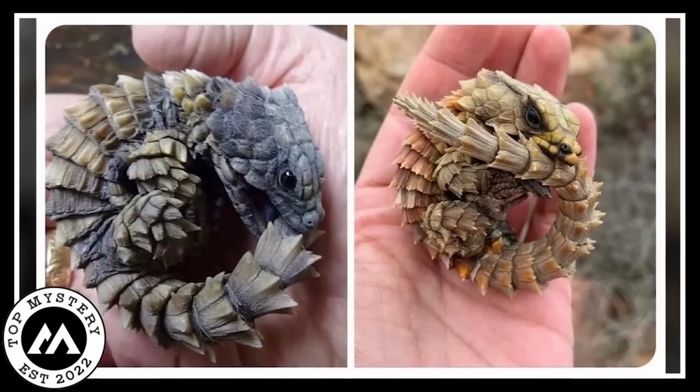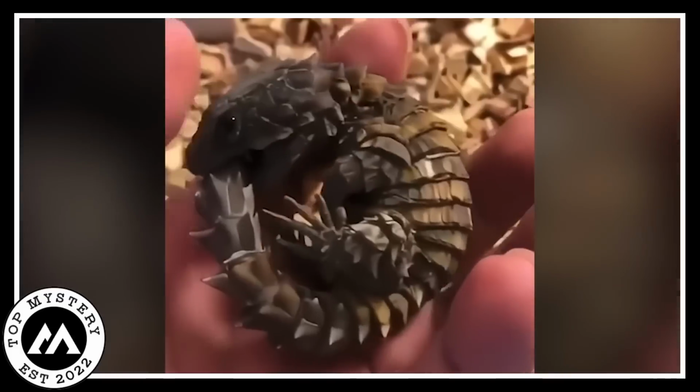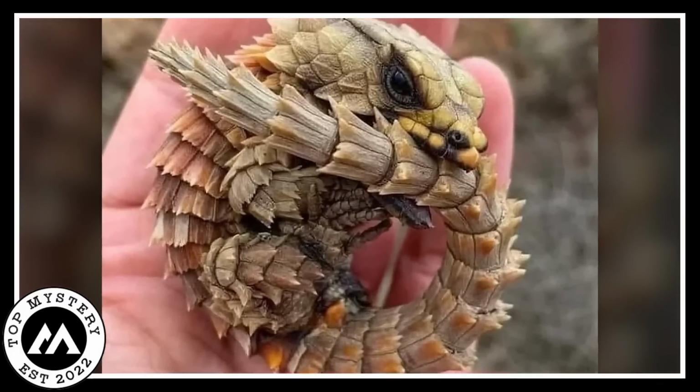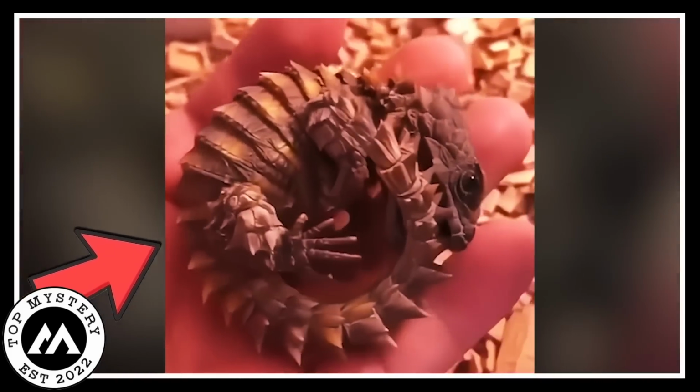Someone snapped up a pic of one, and you won't believe what these little guys do. They hold their tails in their mouths. It's like a lizard giving its tail a big ol' hug. How cute is that? Seeing them in the wild is like stumbling upon a real-life fantasy world. I mean, who knew there were creatures out there that looked like tiny dragons?